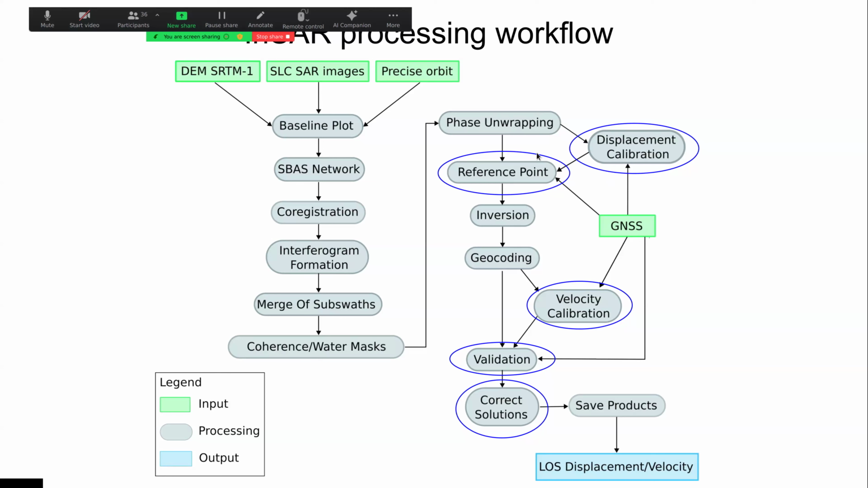So also I calibrate the InSAR solution using the GNSS displacement. Then I also calibrate with the velocity, because I saw that in some tracks this velocity calibration was needed because the velocity solution was quite far with respect to the GNSS. Here in the validation, I simply compare the InSAR solution with the available GNSS stations.